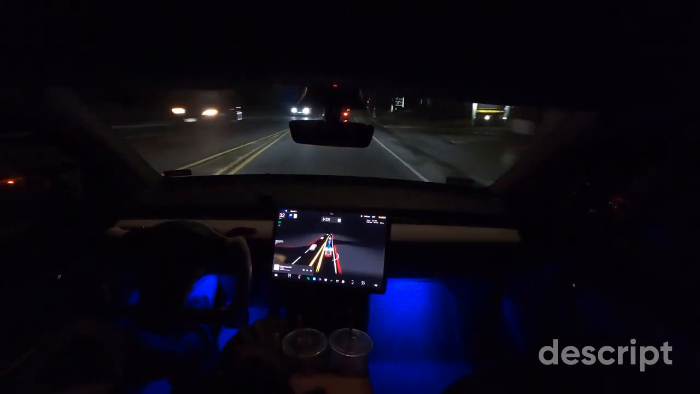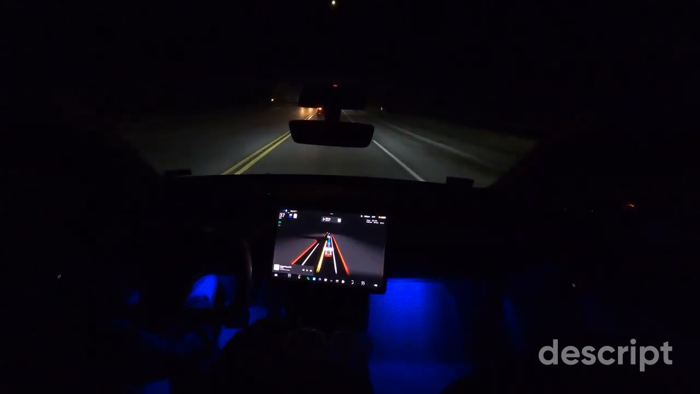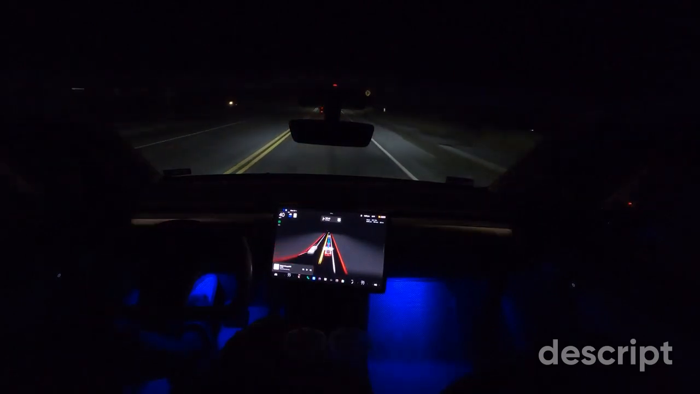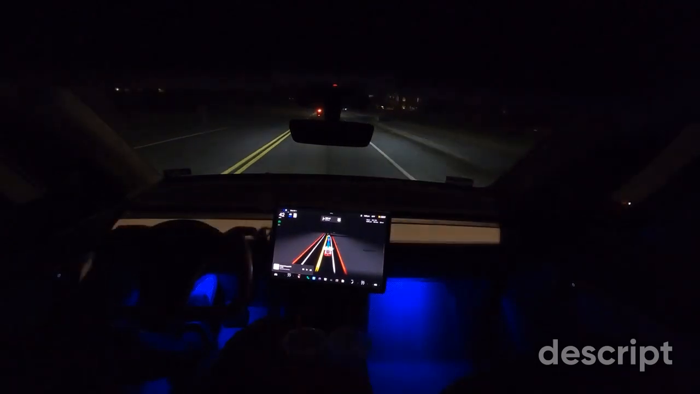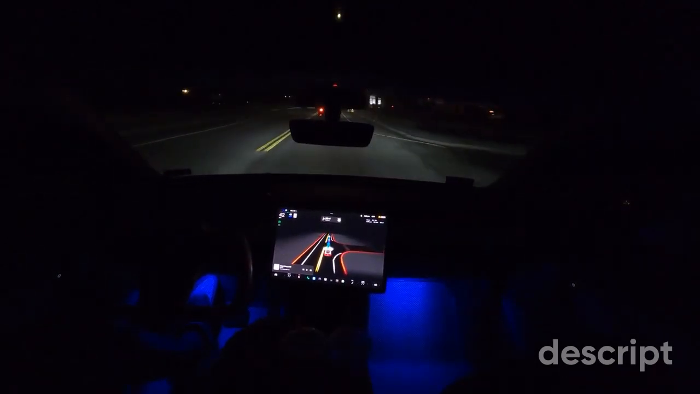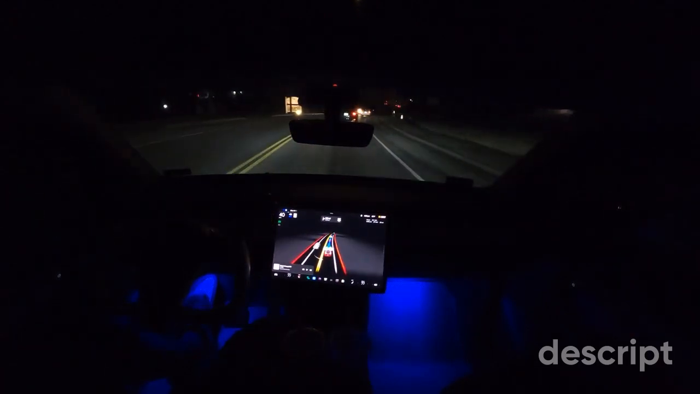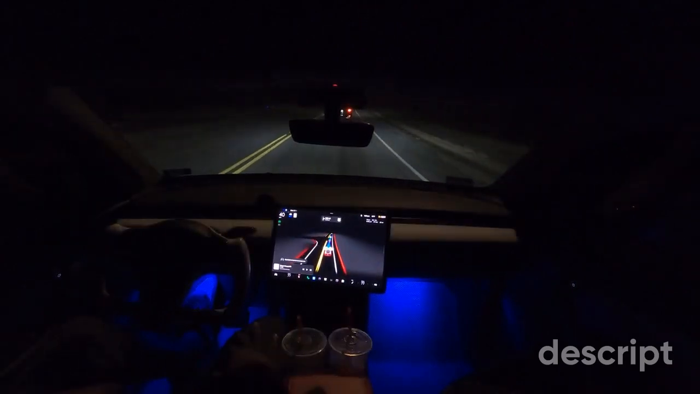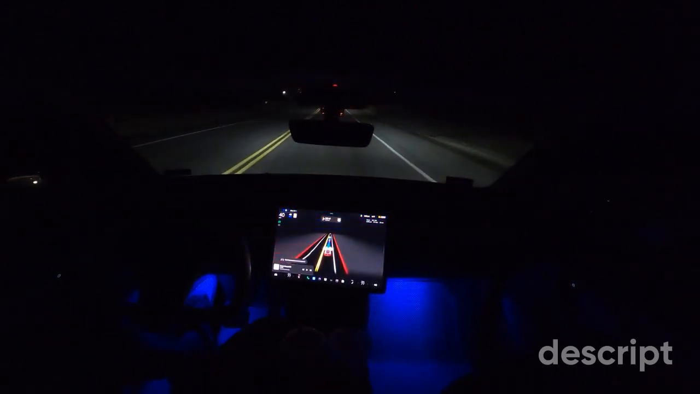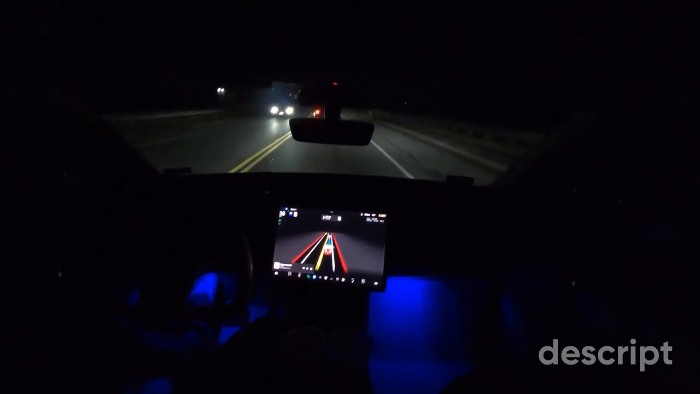I've seen some videos leaked on Twitter, and from what I can tell, it looks like we have a smoother update this time. The car seems to be driving smoother. One of the coolest features that I saw on Twitter during the leak was that now when you have a disengagement, they're going to prompt you on the screen to send in a voice note to go along with your disengagement so that you can stop swearing at the car.